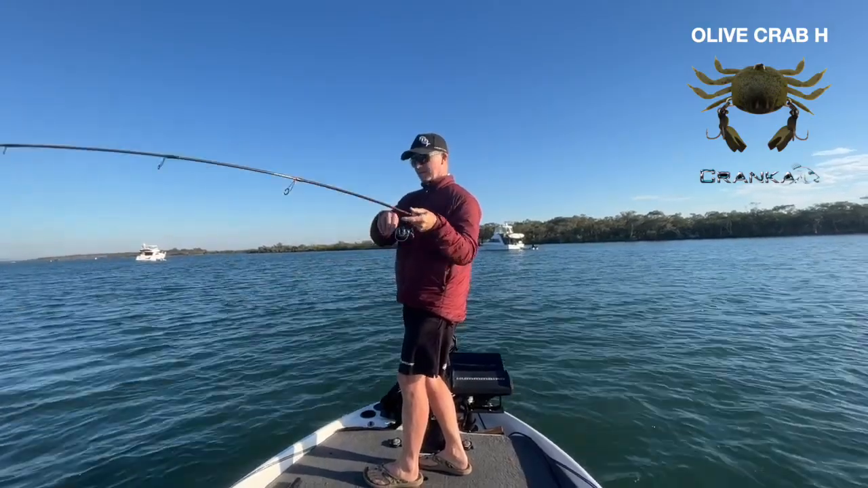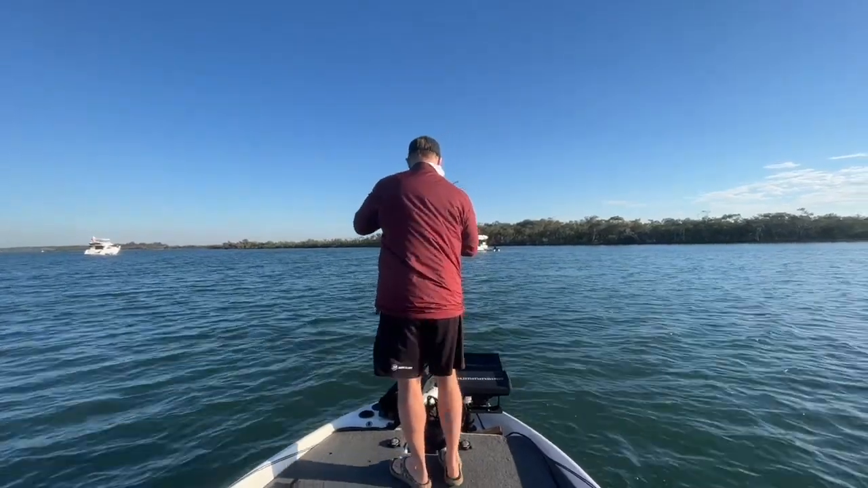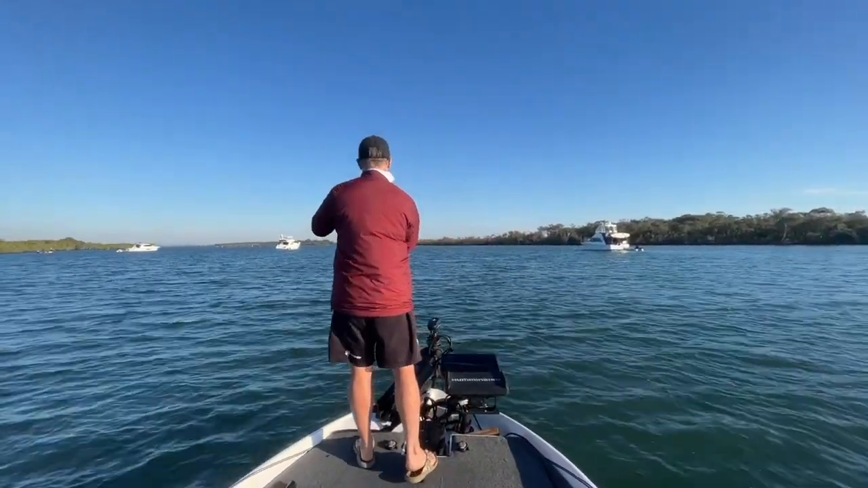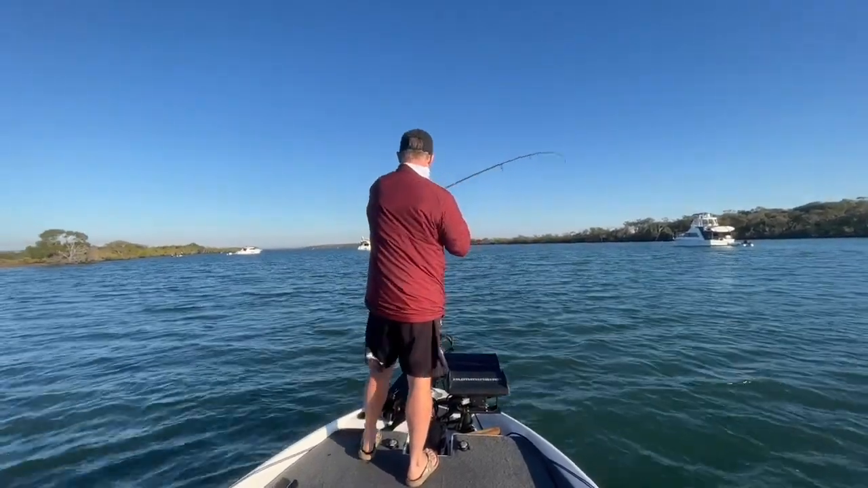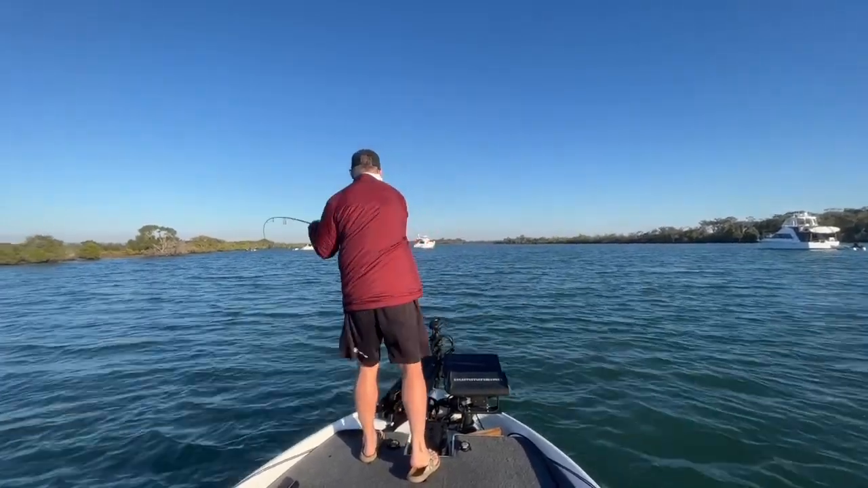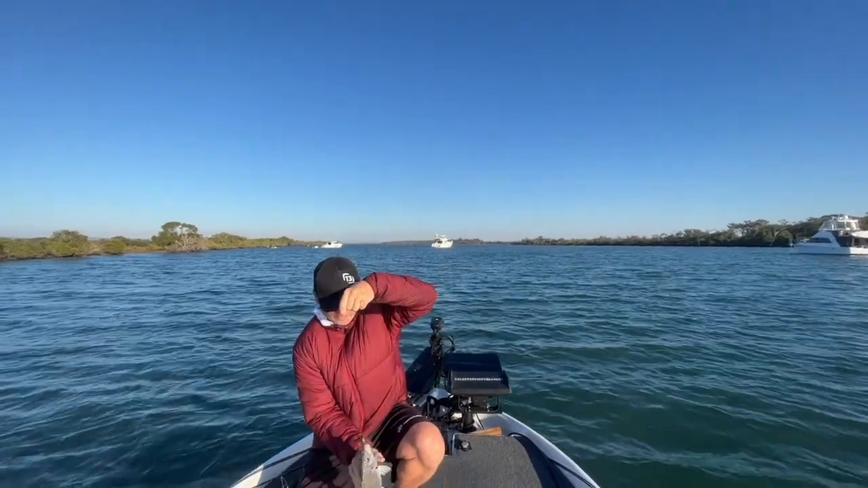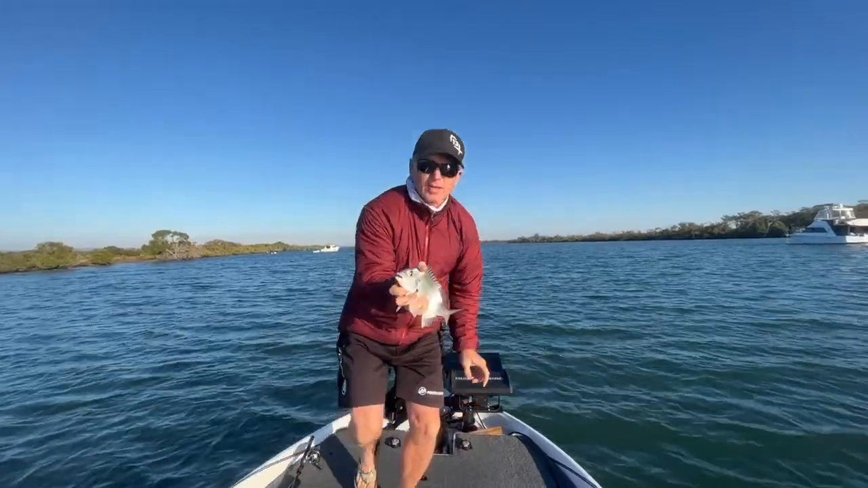Loaded up. Not big, but it'll be a start for the day. Tiny. Maybe legal even. Probably just legal. Got to start somewhere, eh? In Queensland, they don't have to be big.